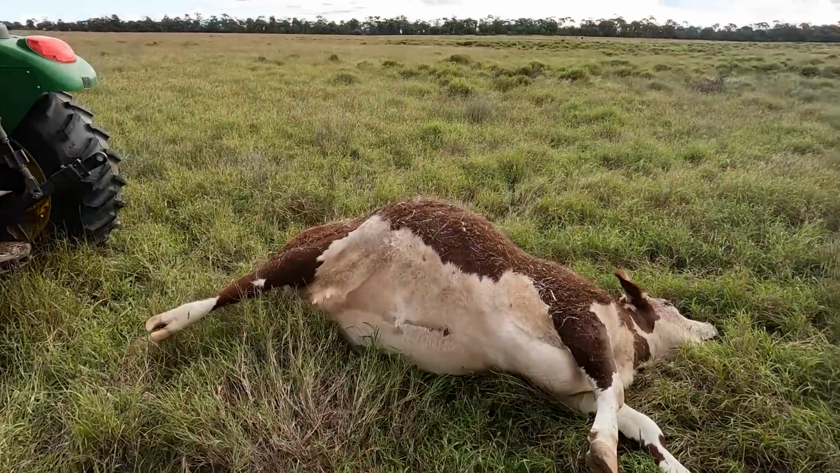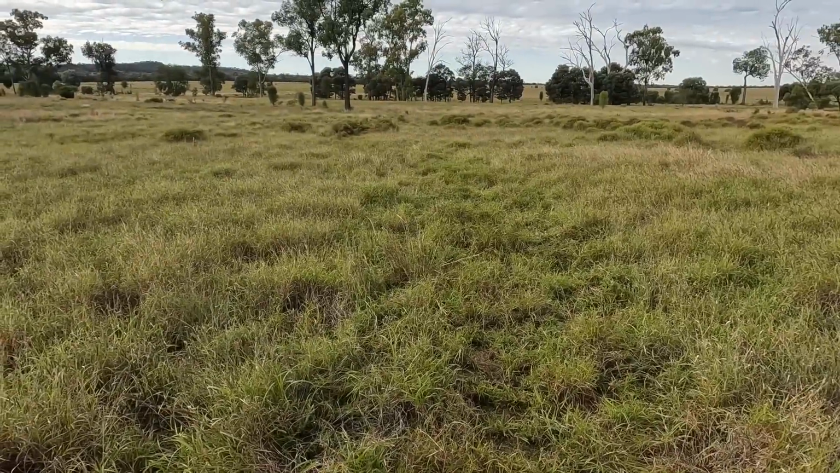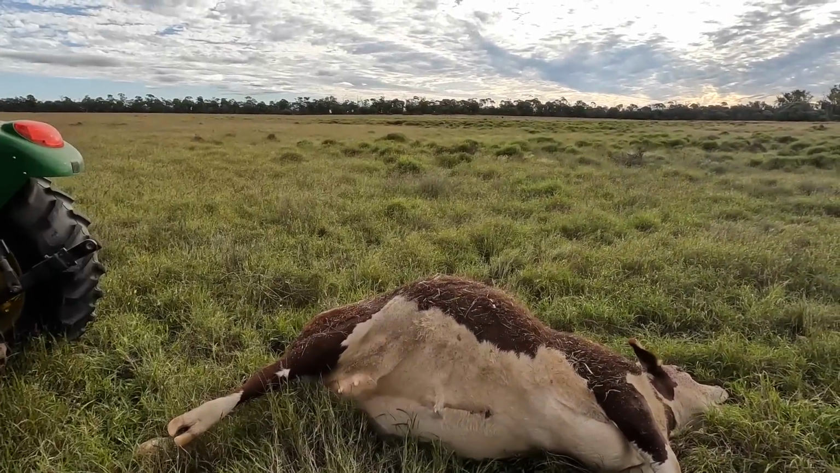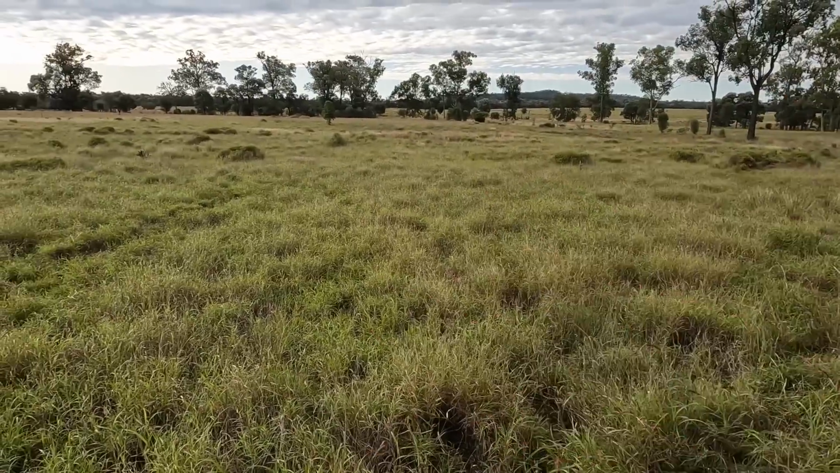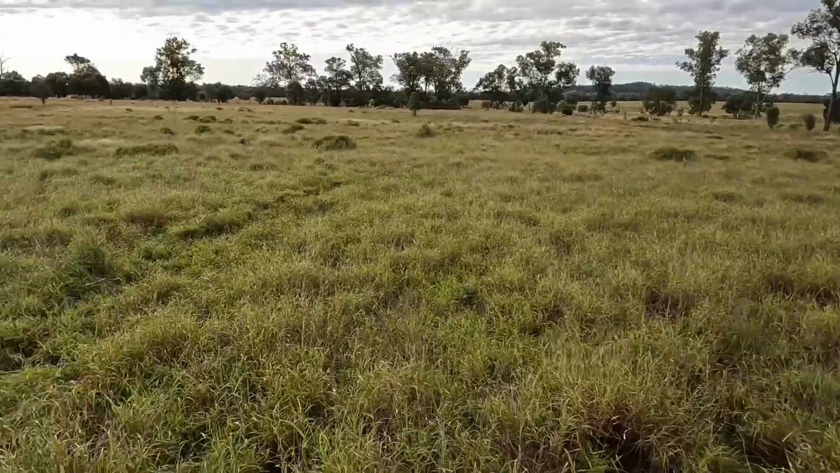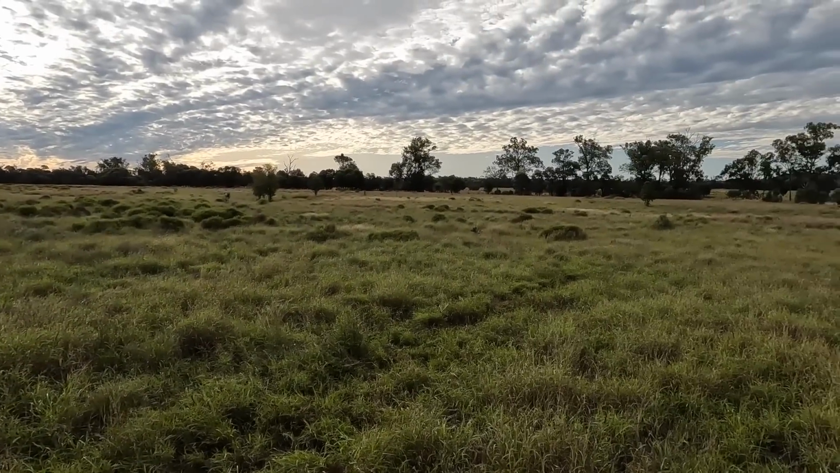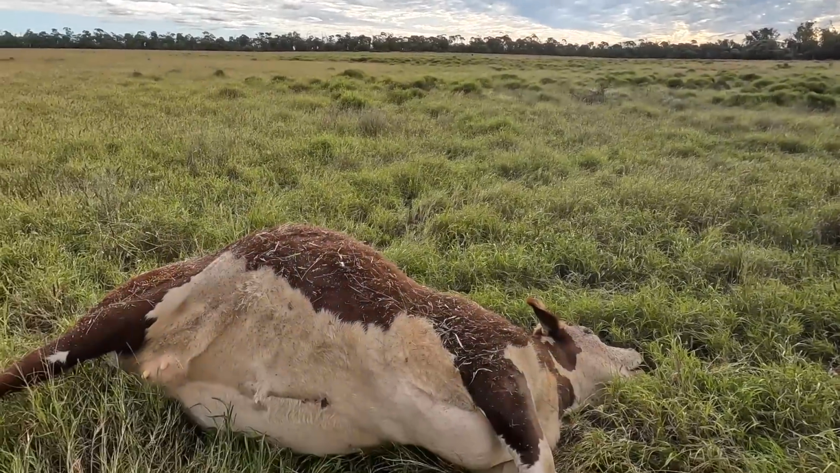Well, I reckon here's probably as good as anywhere. We're probably 150 metres off the creek, up on the side of a bit of a rise. If anything tries to get away, I can sneak up the creek here. Southerly wind will be blowing that way, hopefully. Any dogs or pigs who travel in the creek should carry the scents over there to the creek and come up here and start hoeing into them.